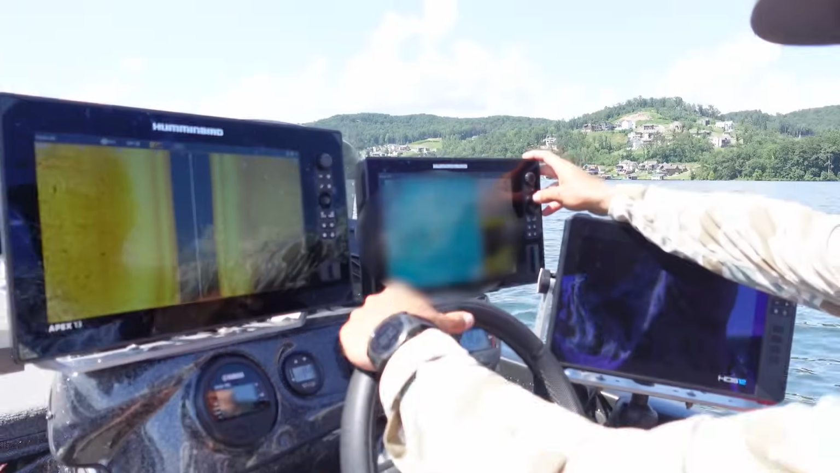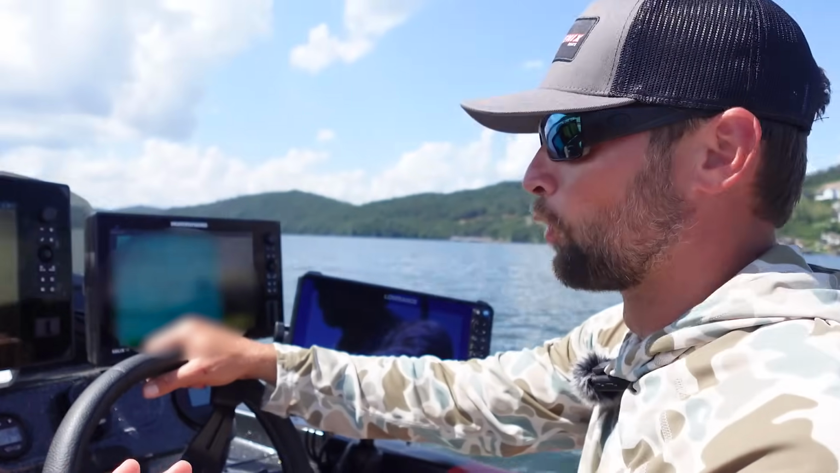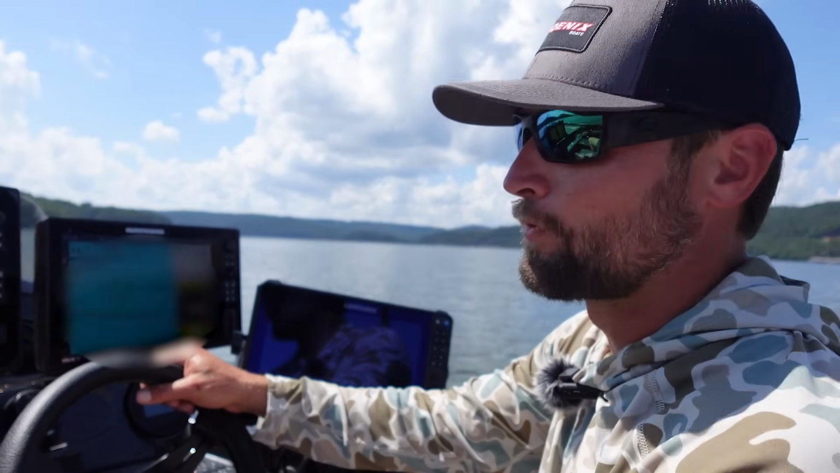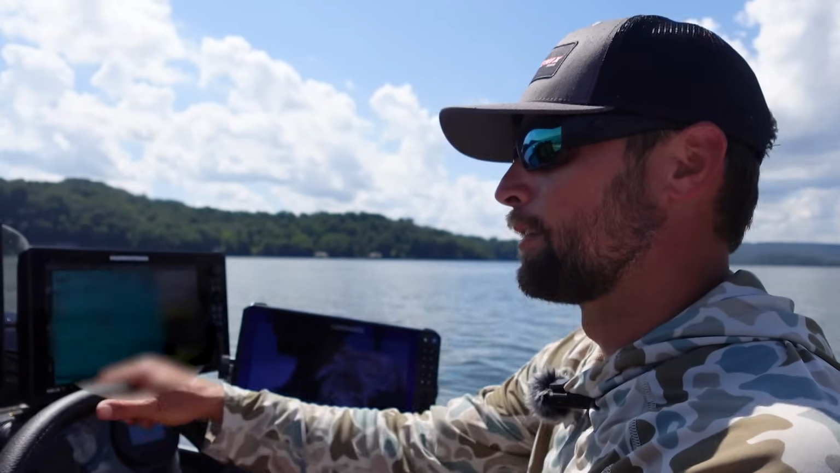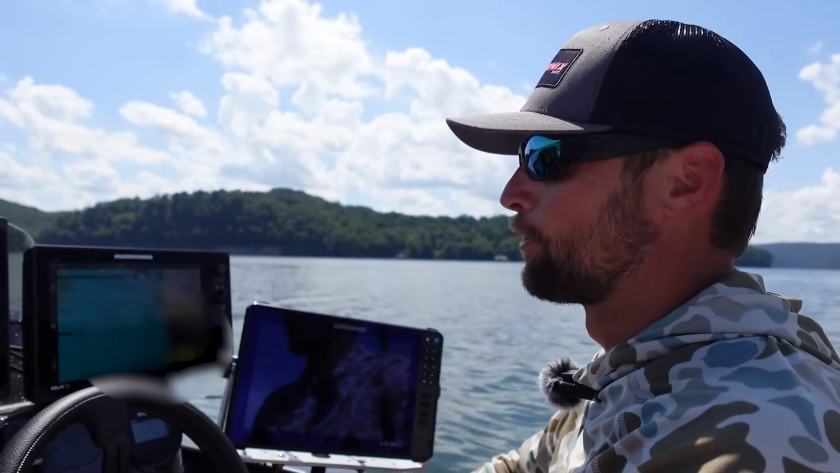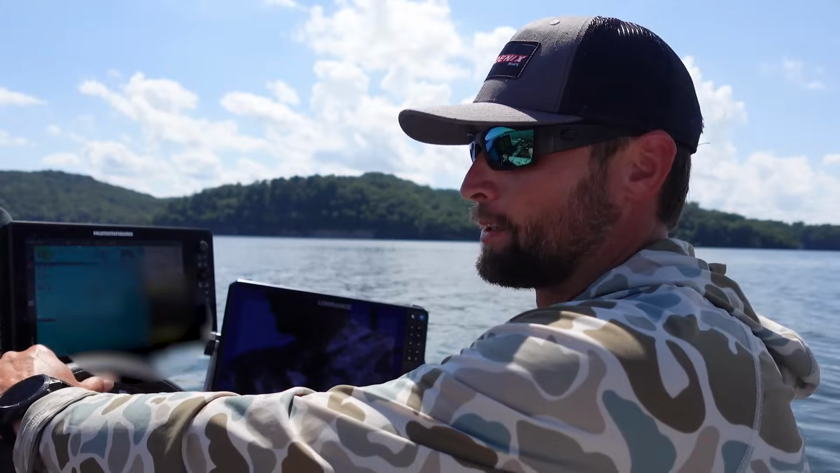And I've gotten to where I really am looking for fish, I feel like, more on side image than I am on down image. It just feels more efficient that way, like I'm covering a wider range. And that's how I found fish at Chickamauga, Kentucky Lake. Had great tournaments at both of those places this year. Caught everything offshore and found everything on side image.